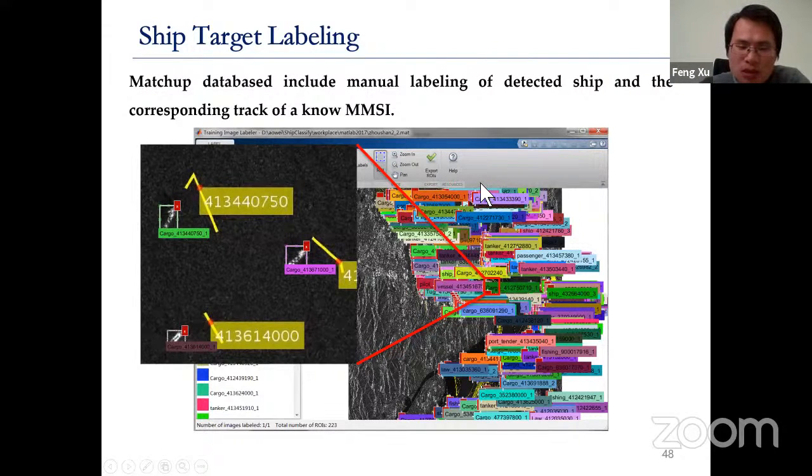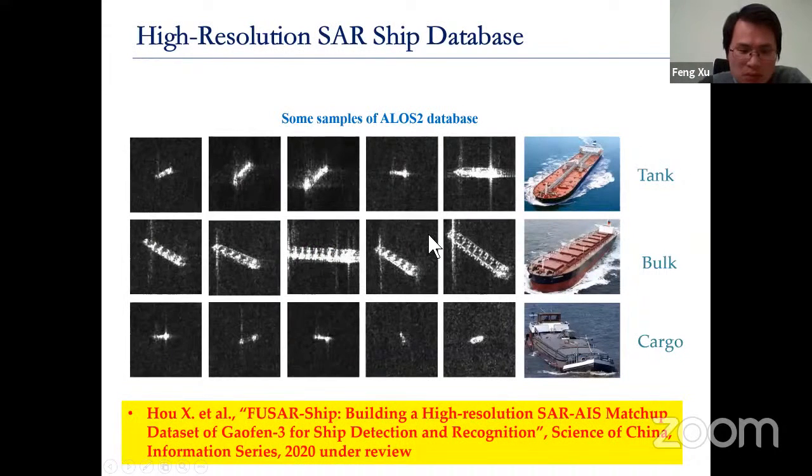AIS is a system for ships to identify themselves to the satellite. So we built up this data set called PolSAR ship, and I think we have 8 types of different ships.